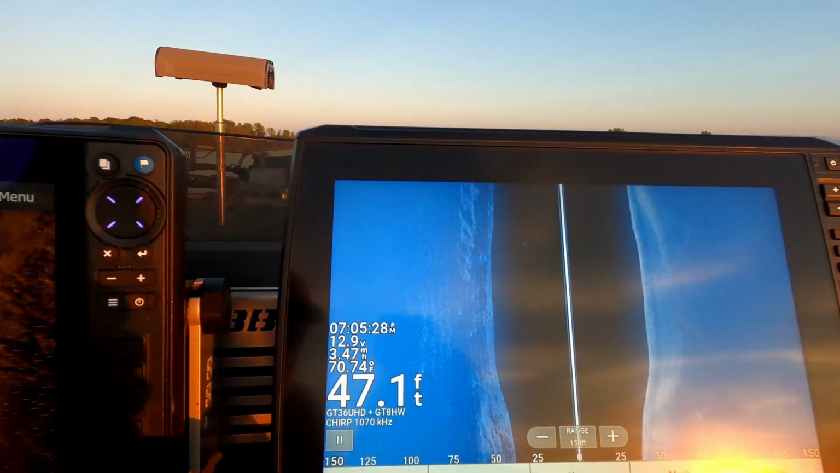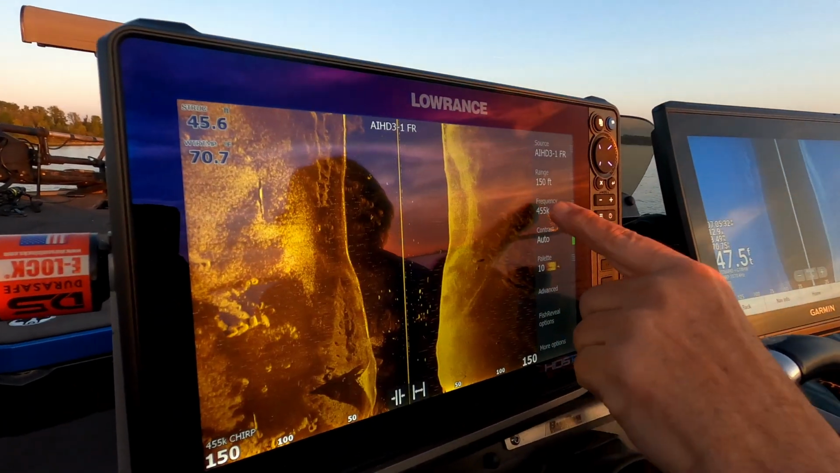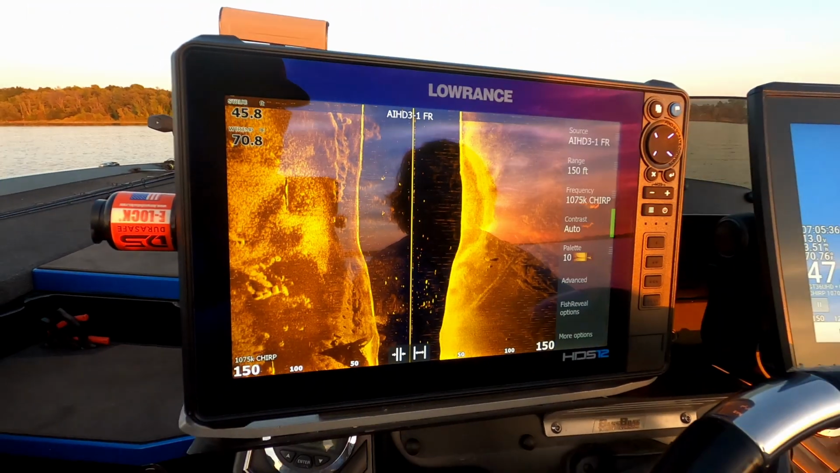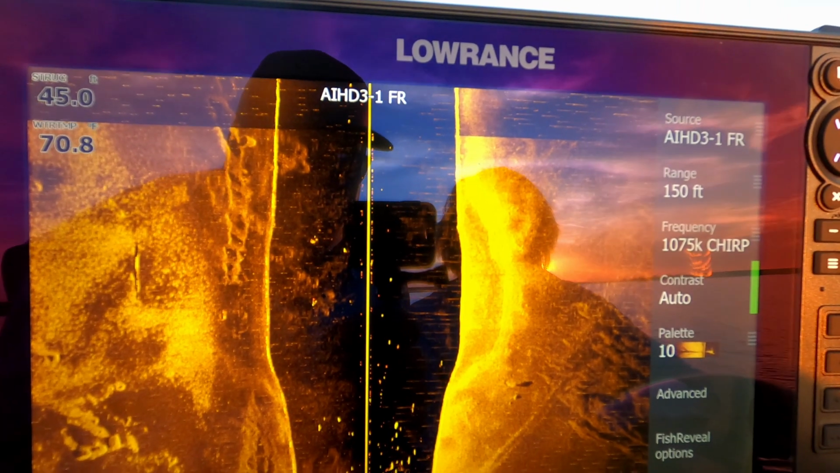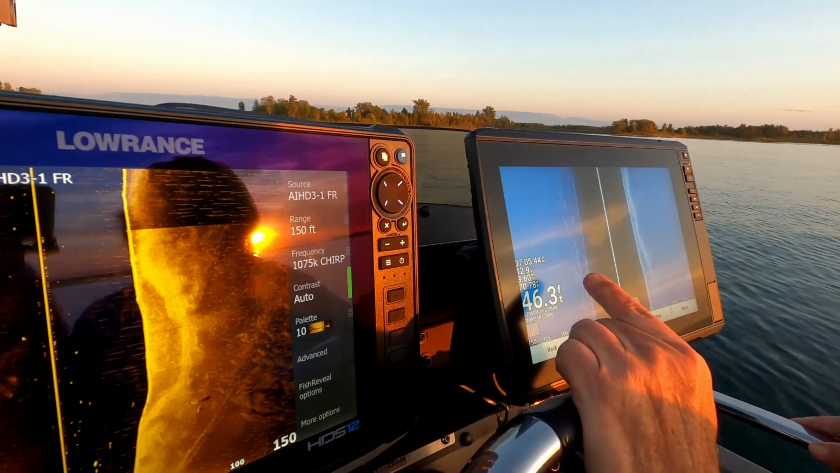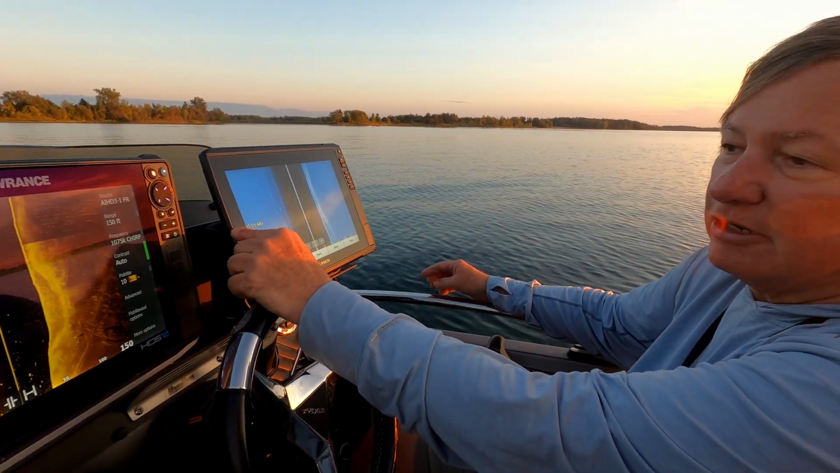If we switch the Lowrance to the megahertz frequency, let's see if we still get the same clarity. Yeah, we're still getting the same amount. Now, if you notice, the Garmin is running on one frequency, basically about a megahertz as well.